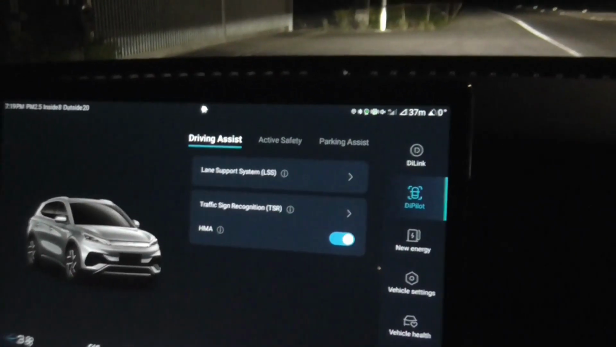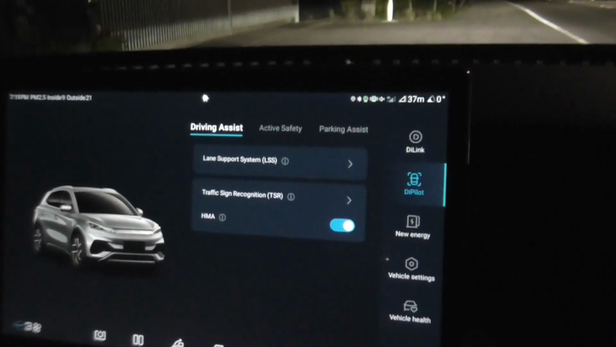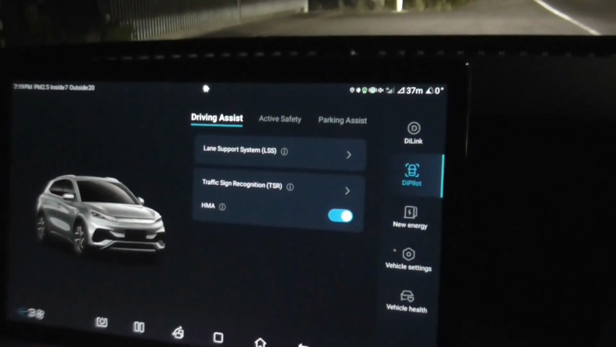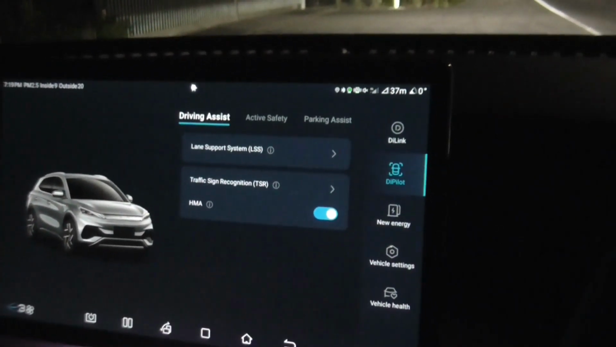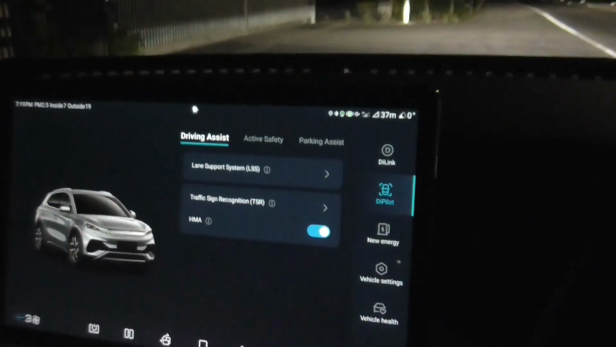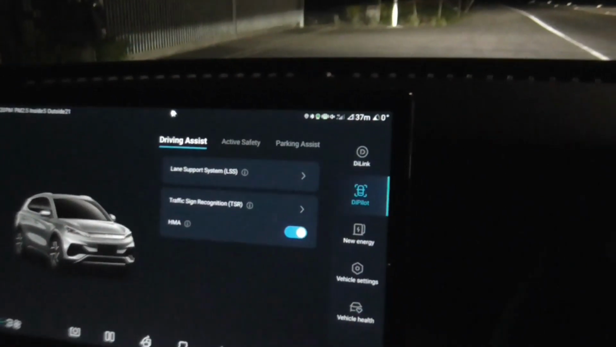On the infotainment screen under DiPilot and driving assist, you can set the high beam assist for headlights, and that will mean it'll auto dip and go auto full beam according to the conditions and also the speed that you're going at. So it's on at the moment.